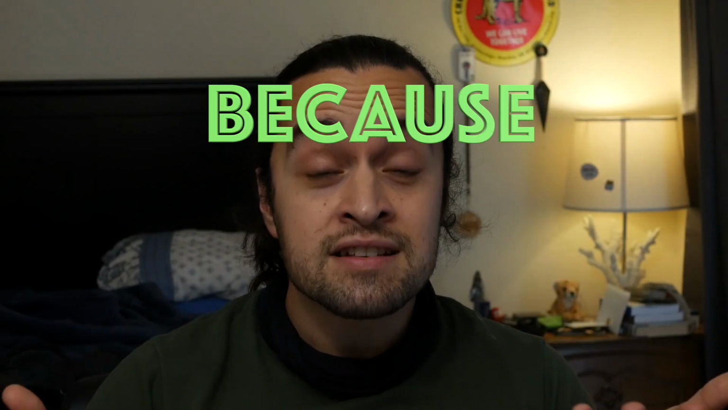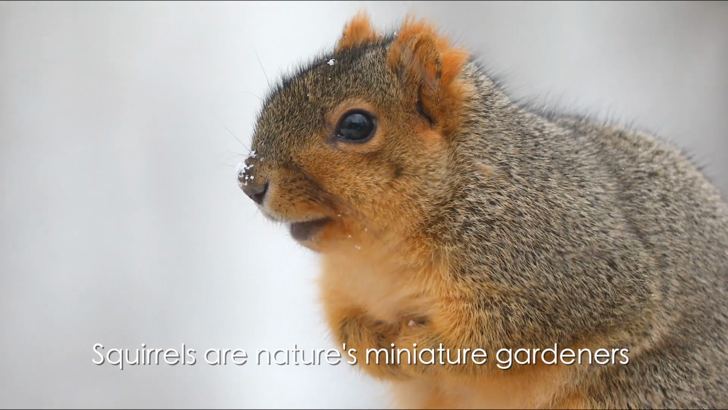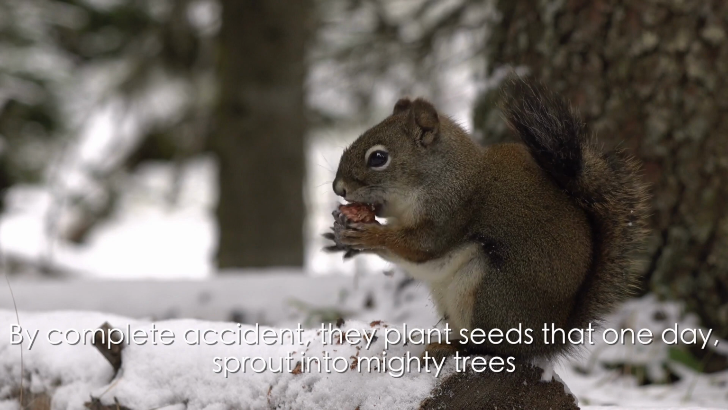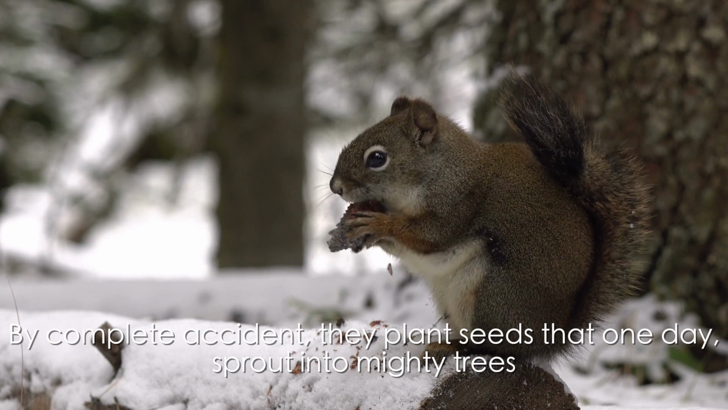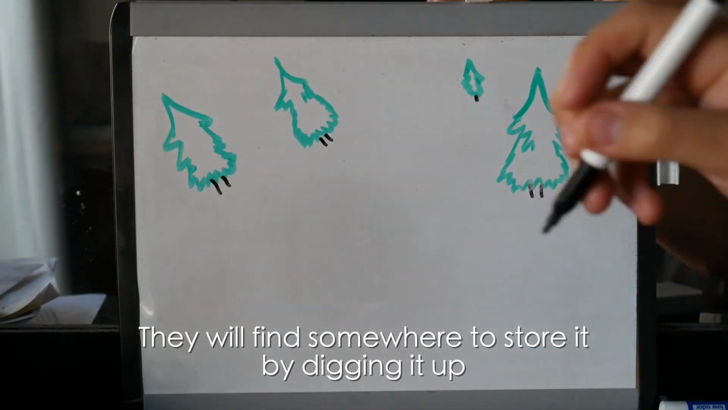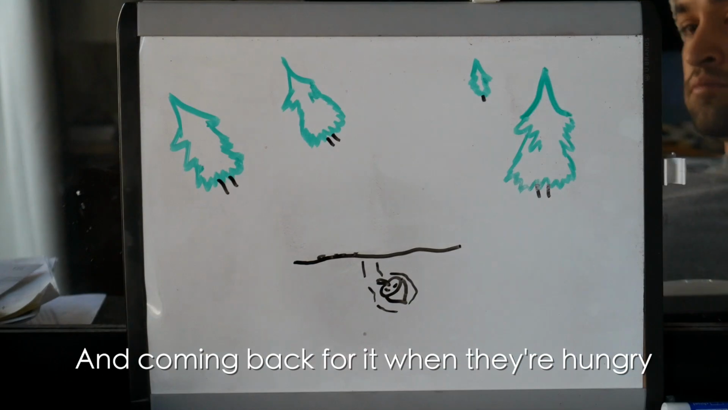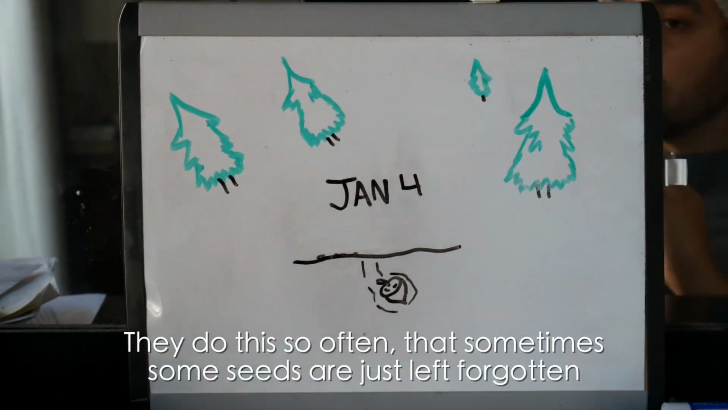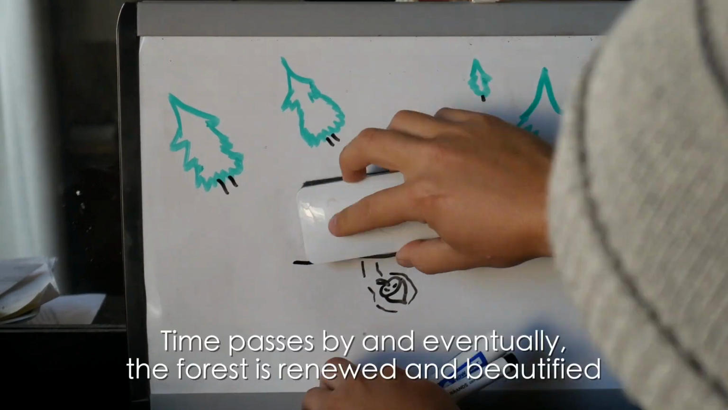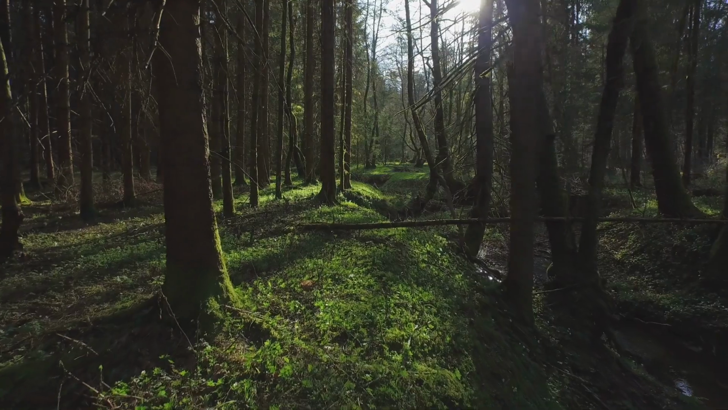It's because of squirrels. Squirrels are nature's miniature gardeners. By complete accident, they plant seeds that one day sprout into mighty trees. When a squirrel finds a nut, they will find somewhere to store it by digging it up and coming back for it when they're hungry. They do this so often that sometimes some seeds are just left forgotten. Time passes by and eventually the forest is renewed and beautified.